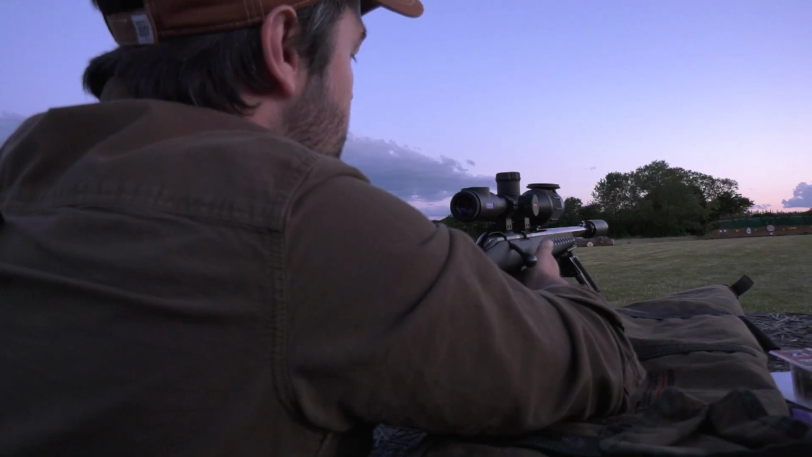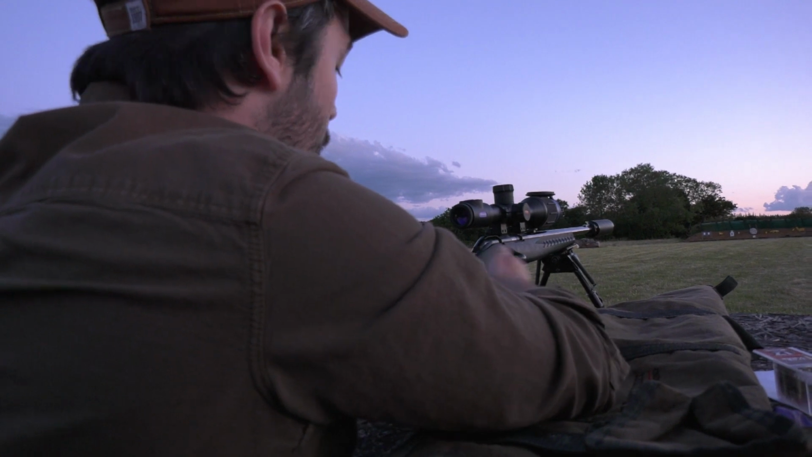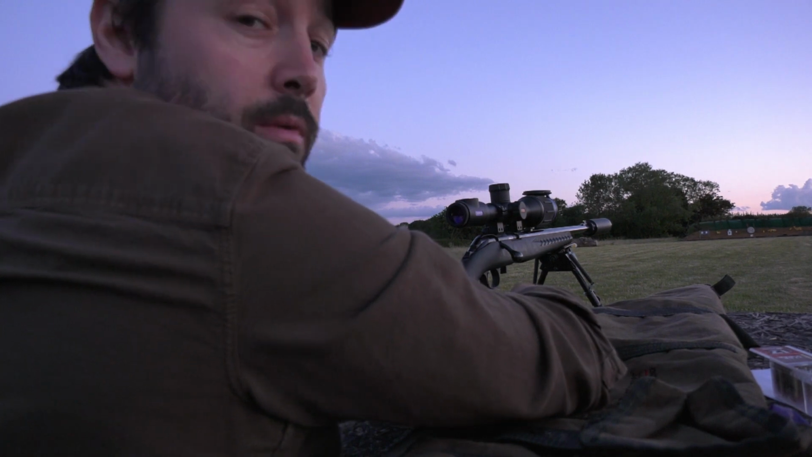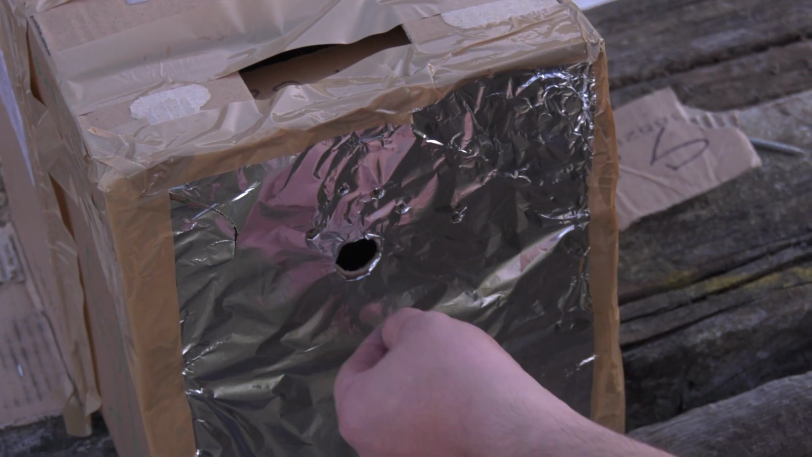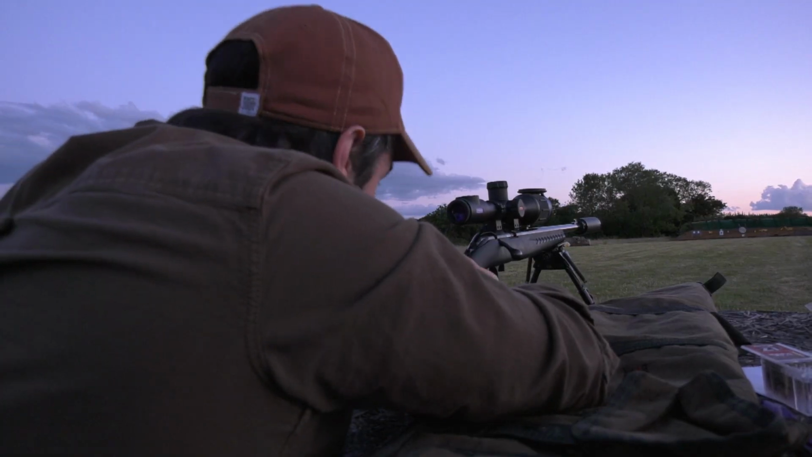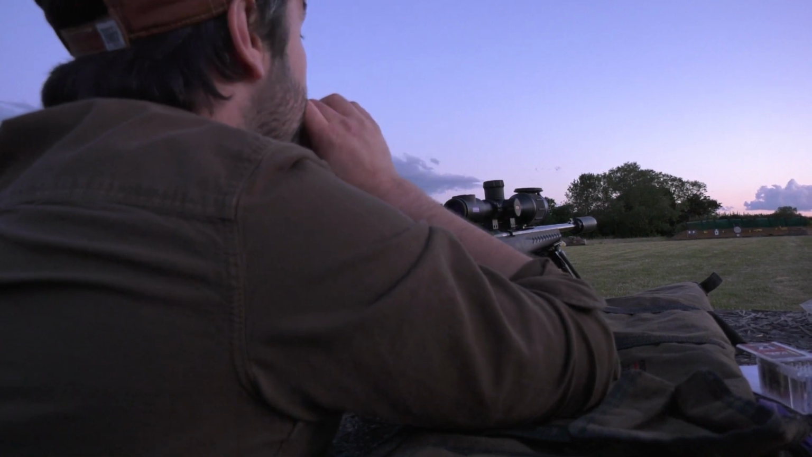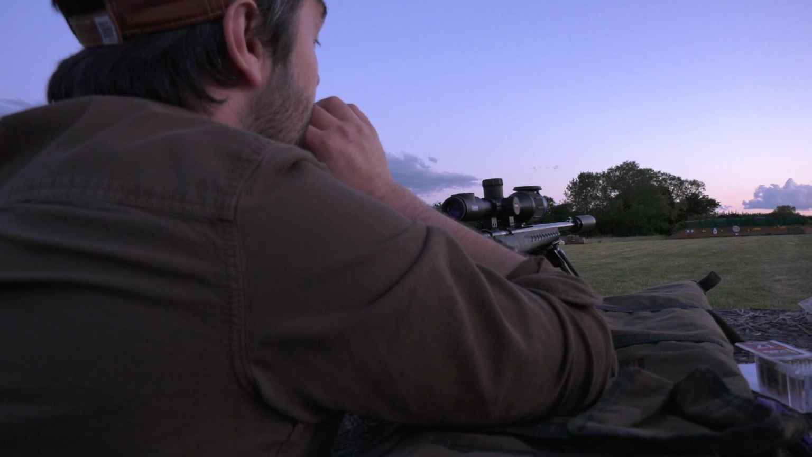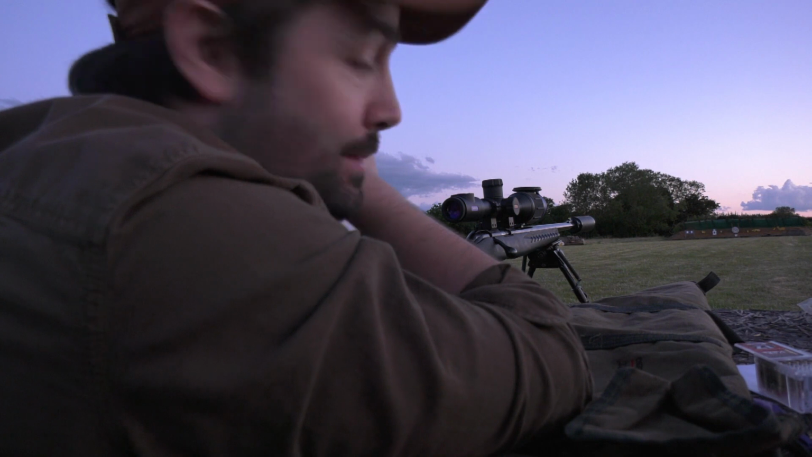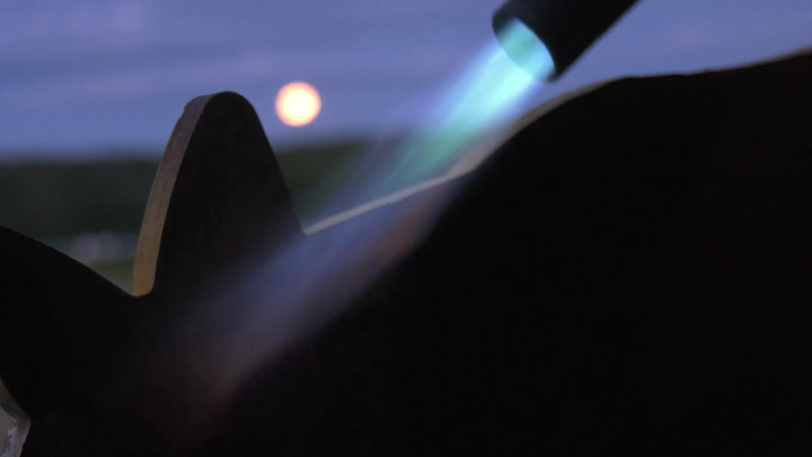Obviously that little balloon there is a representative area of what a rabbit's head would be. So I'm more than happy with that really. It didn't actually take that long, by the time we figured everything out and gone through the scope and everything. I was quite pleased with that box and how it worked. We just used the gong to zone ourselves into the smaller area, but to fine tune it, we used the box and that worked really, really well. And obviously had a bit of fun with the balloons. So now, let's get the blowtorch out on the rabbit or the fox and see how much fun we can have with that.